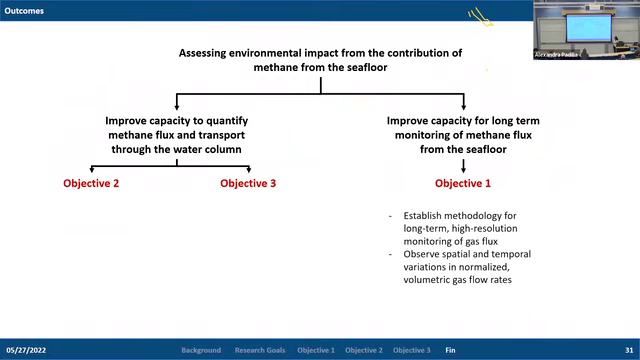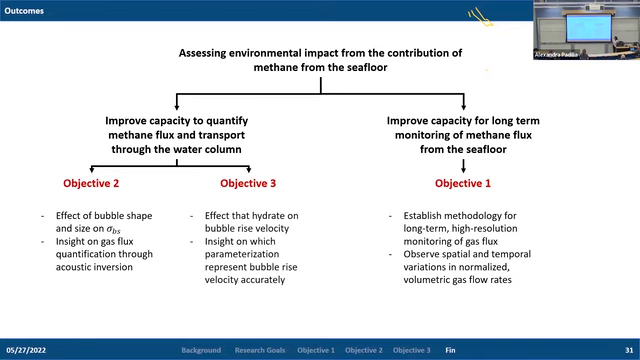Objective 1, we were able to establish a methodology for long-term, high-resolution monitoring of gas flux in the ocean. And we were able to observe both spatial and temporal variations in the normalized volumetric gas flow rates. In objective 2, we were able to study the effect that bubble shape and size has on the acoustic backscatter cross-section, as well as provide some insight on gas flux quantification through acoustic inversion techniques. And also in objective 3, we were able to look at the effect that hydrate has on bubble rise velocity and gain insight on which parameterizations represent bubble rise velocity accurately.